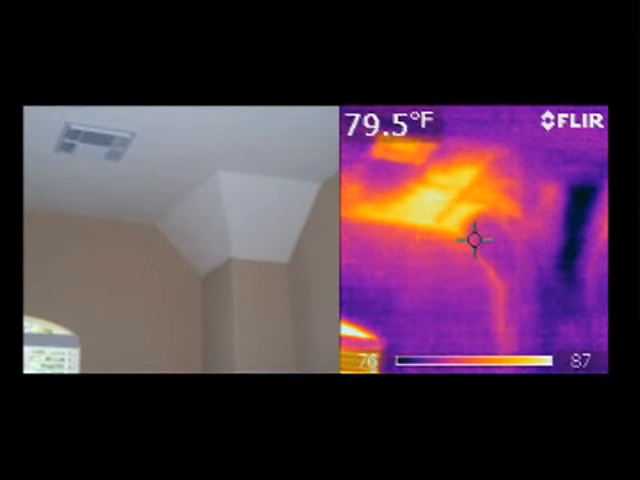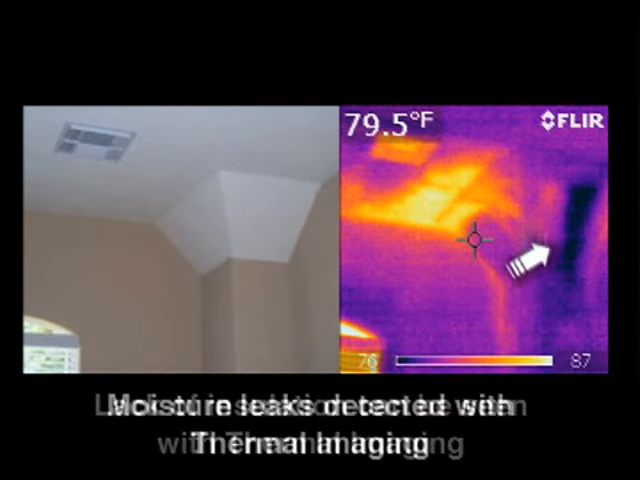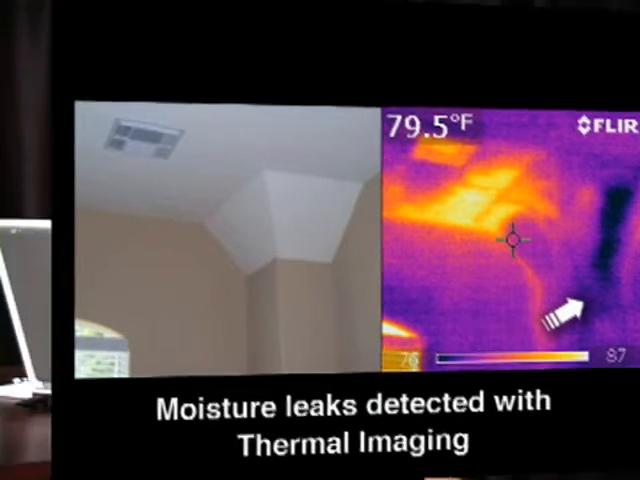In the next image, we see some light areas that show up in the ceiling, and these lighter areas are a lack of insulation. We have energy that's being lost right there. And on the far right side of that thermal image, you can see a dark area where water is flowing down that wall chase. With the naked eye, this would not be visible. With the thermal imaging scan, this is a very significant find. And before a person would purchase a home, they would want these issues to be repaired and looked at to verify that this moisture had been stopped so that the other destructive issues of moisture do not develop later.